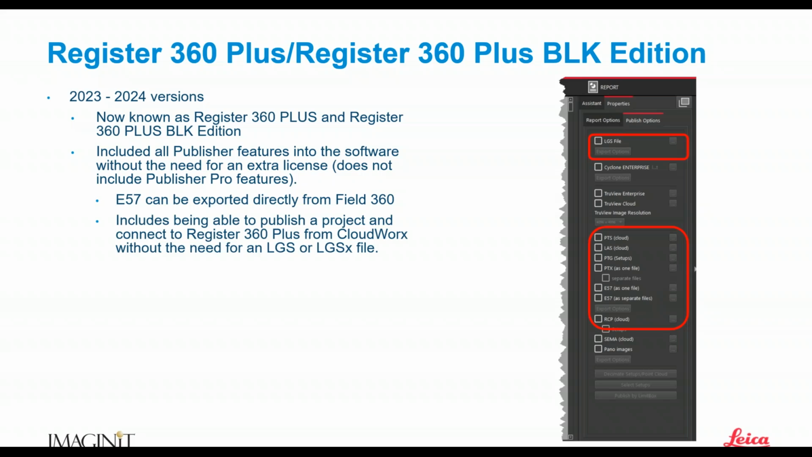We can also publish that project to Register 360 Plus from CloudWorks without the need for the LGS or LGSX file. For those of you who are familiar with Register 360, you know that for the longest time, since Register 360 came out, we had to get an output file and then take the output file directly into CloudWorks for AutoCAD or CloudWorks for Revit, etc. We no longer have to do that.